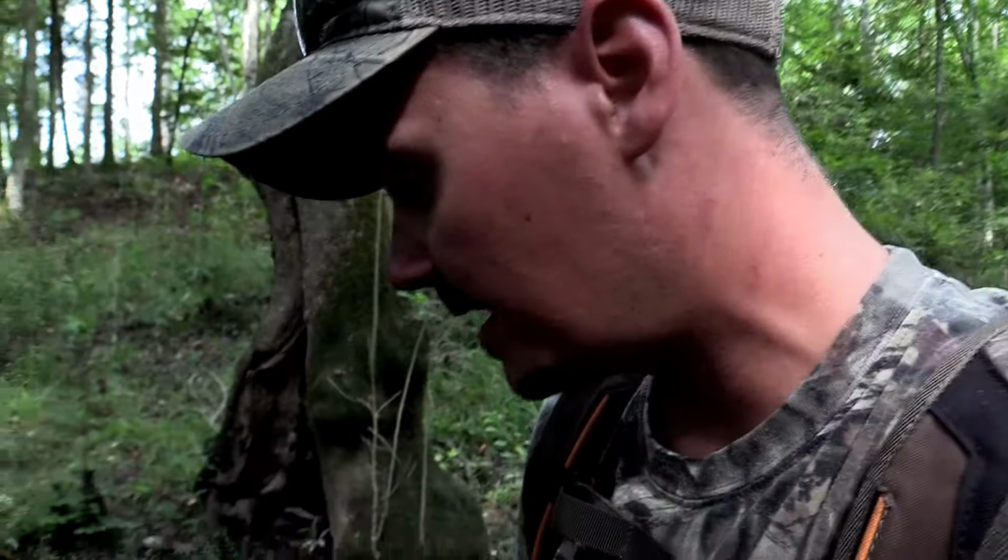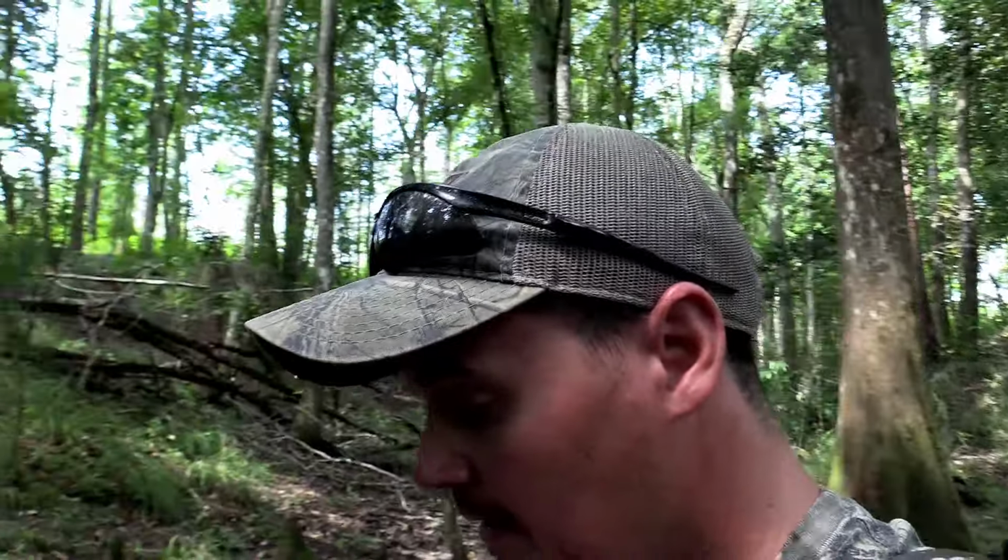And you can see the water's real muddy right here. It looks like something ain't long just walked through this water. It's still got bubbles in it. So we're gonna walk up here to where the camera is, see if we got any videos.